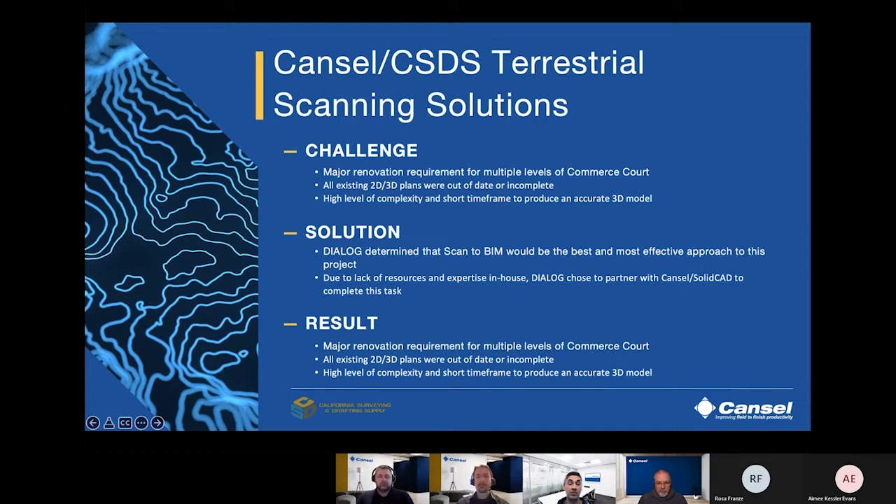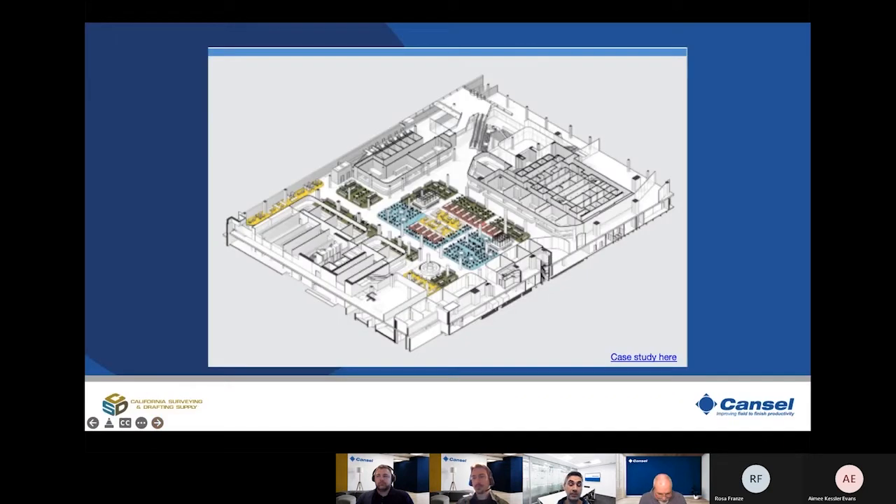This included physical spot checks in questionable areas, and essentially was the last piece to finishing up the as-built portion of the drawings. The final product was an incredibly precise Revit LOD 200 model, completed on time and within budget. Despite being one of the larger scan to BIM projects that Cansel has performed over the past many years, this proved to be one of the most rewarding projects for all involved parties.